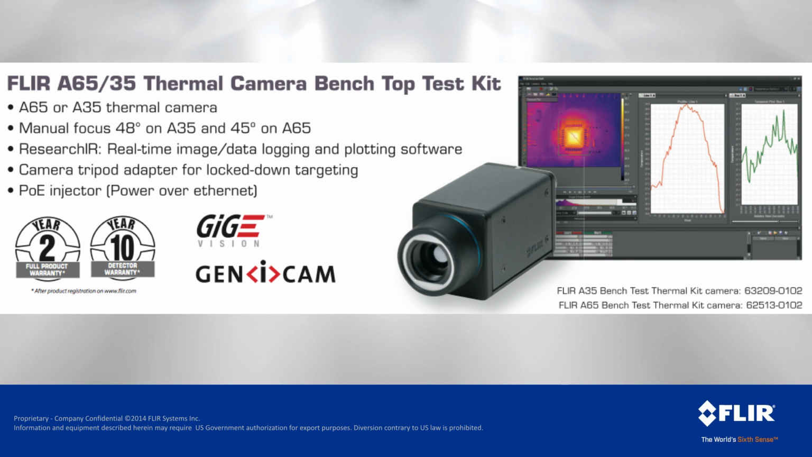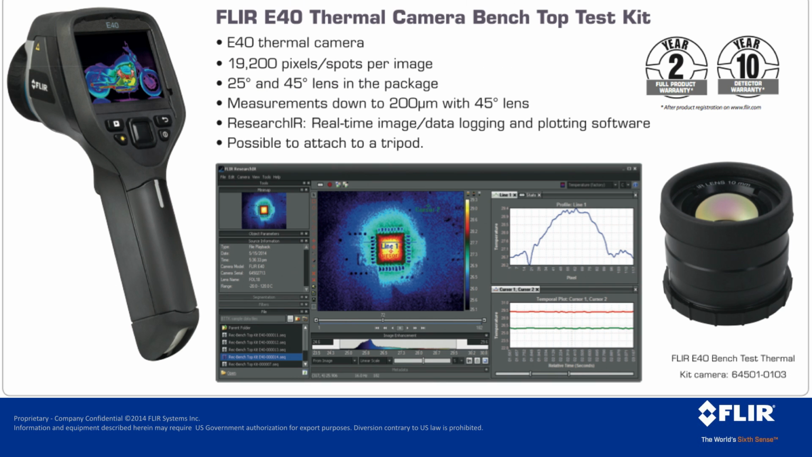The benchtop test kits we offer today are the FLIR A65 and A35 SC. Both of these are fixed mount cameras. The A35 has a 320 by 256 pixel resolution, and the A65 has a 640 by 512 pixel resolution, so 4 times the number of pixels. Both come with a built-in lens, stand, and Research IR software, and they're fully temperature calibrated, so they stream the data over gigabit Ethernet to the computer for live image viewing, recording, analysis, and data sharing. The data sharing is a nice part to consider because then you can feed that data right back into your R&D phase and help improve your products.